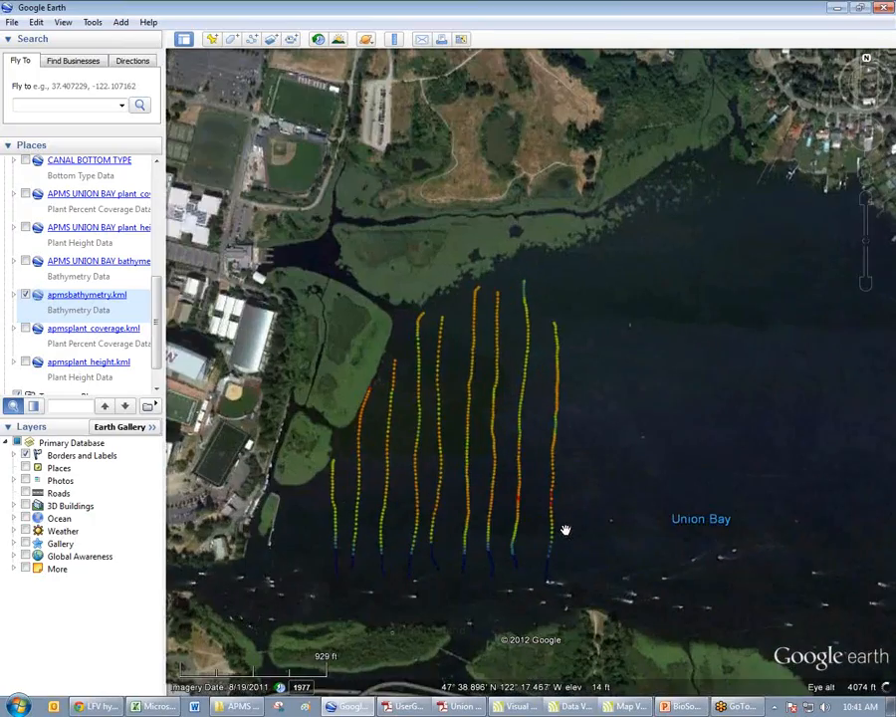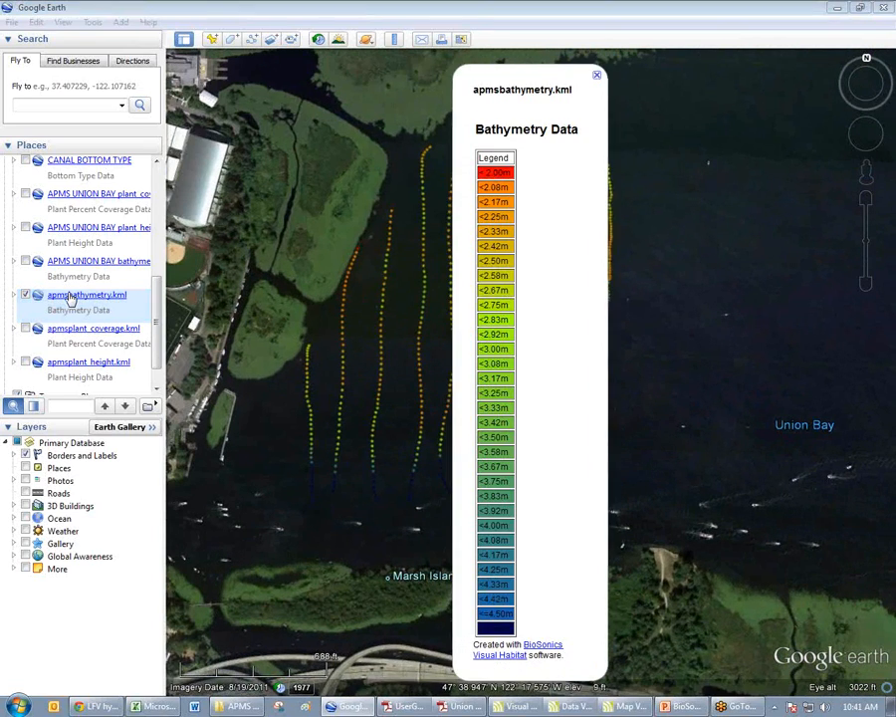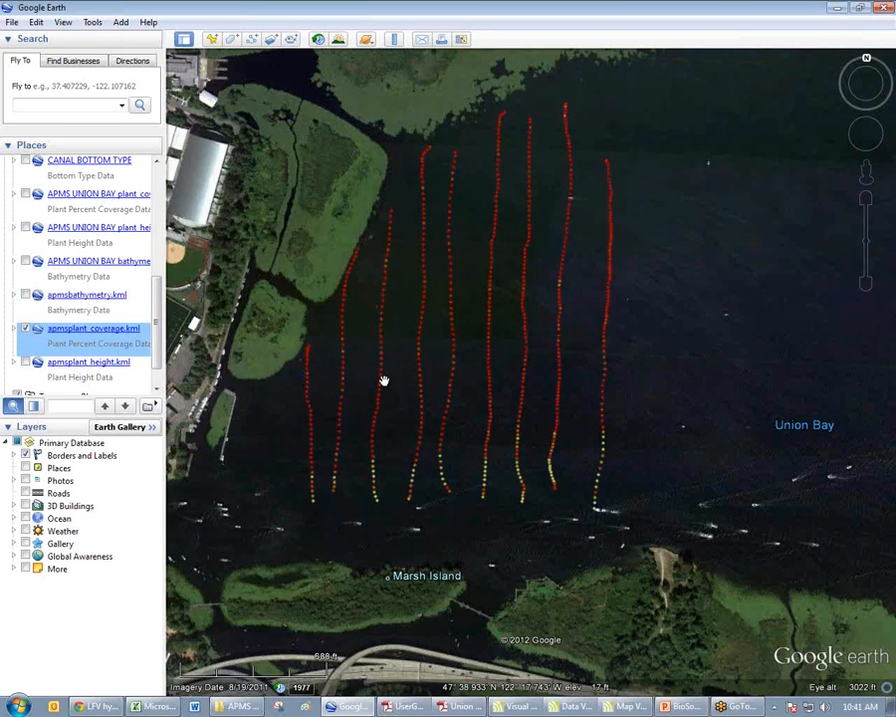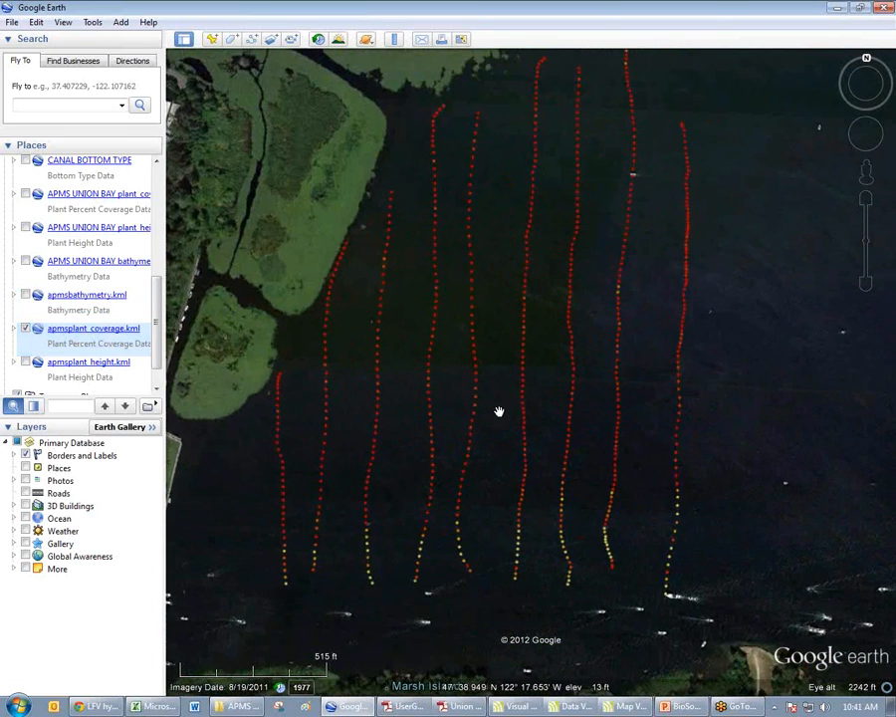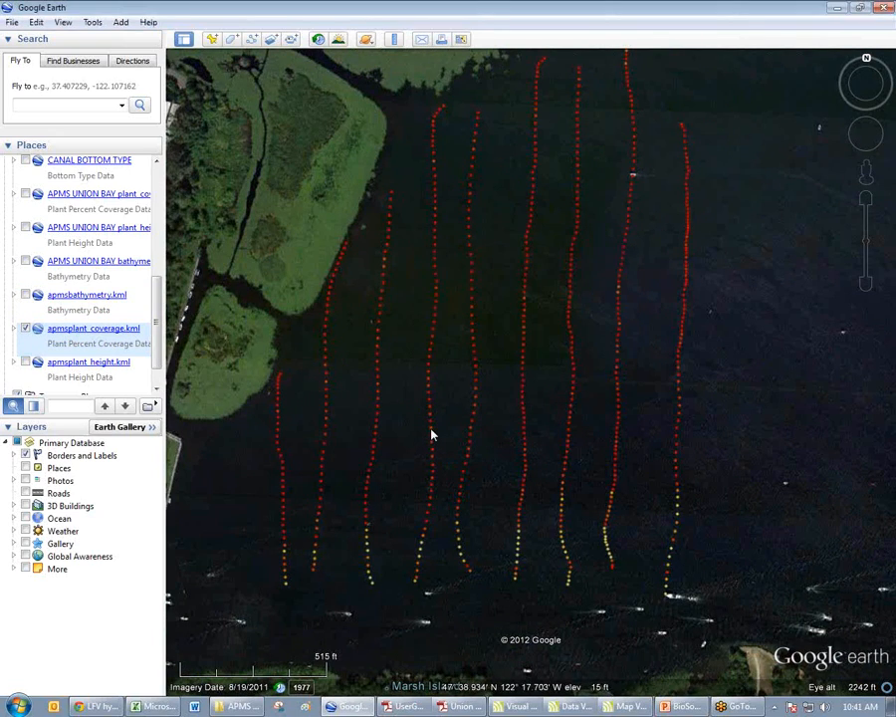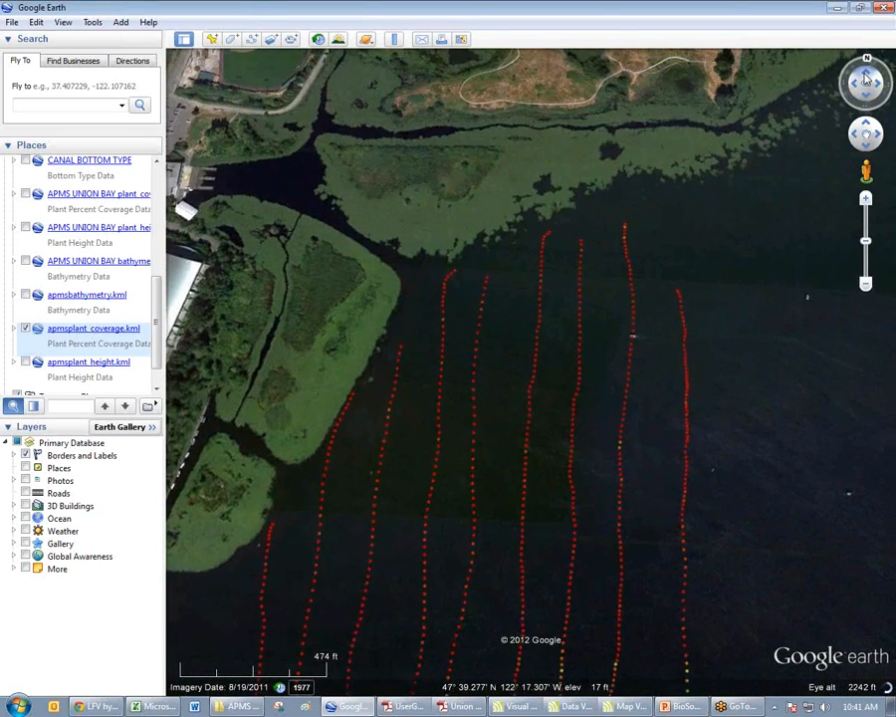Here is our data set. This is the bathymetry layer. There's my legend. Here is my plant coverage layer. Again, the reds and yellows, reds showing the values that are the high end, 95% coverage, 85%. With Google Earth, I can pan, I can tilt my information, get different aspects.